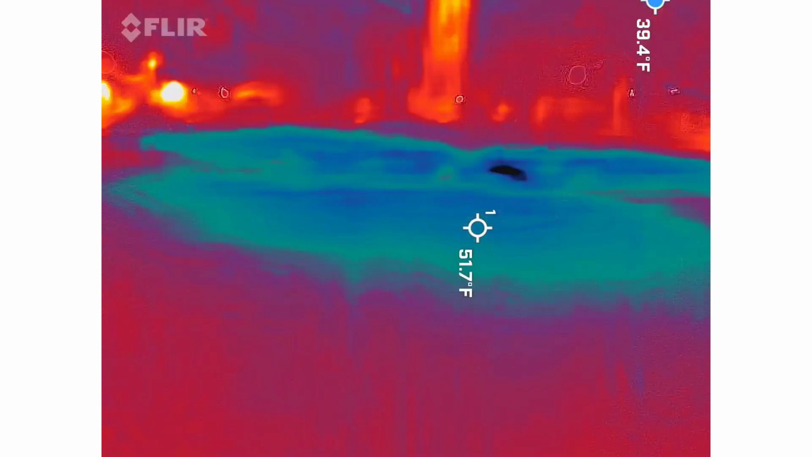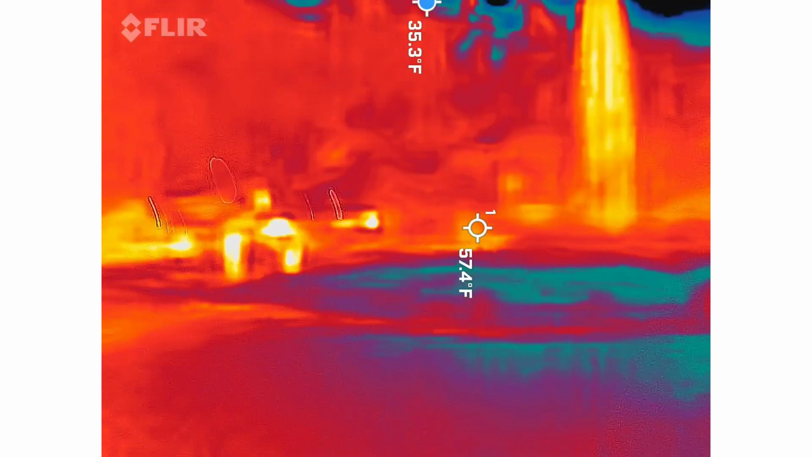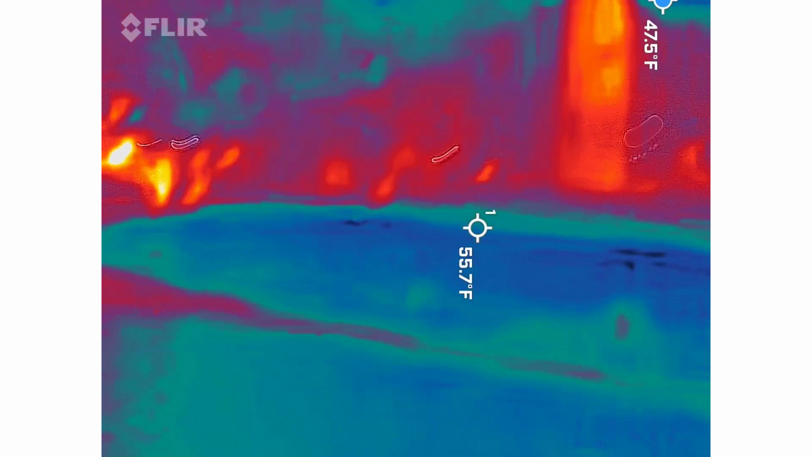Last chance for the son's name. House hunting. Heard that for sure.